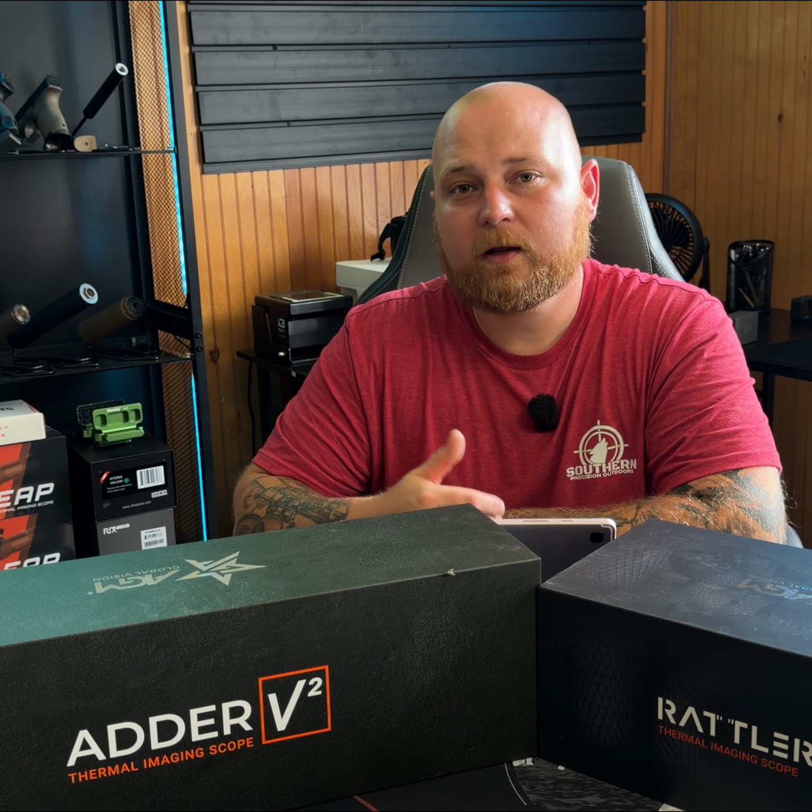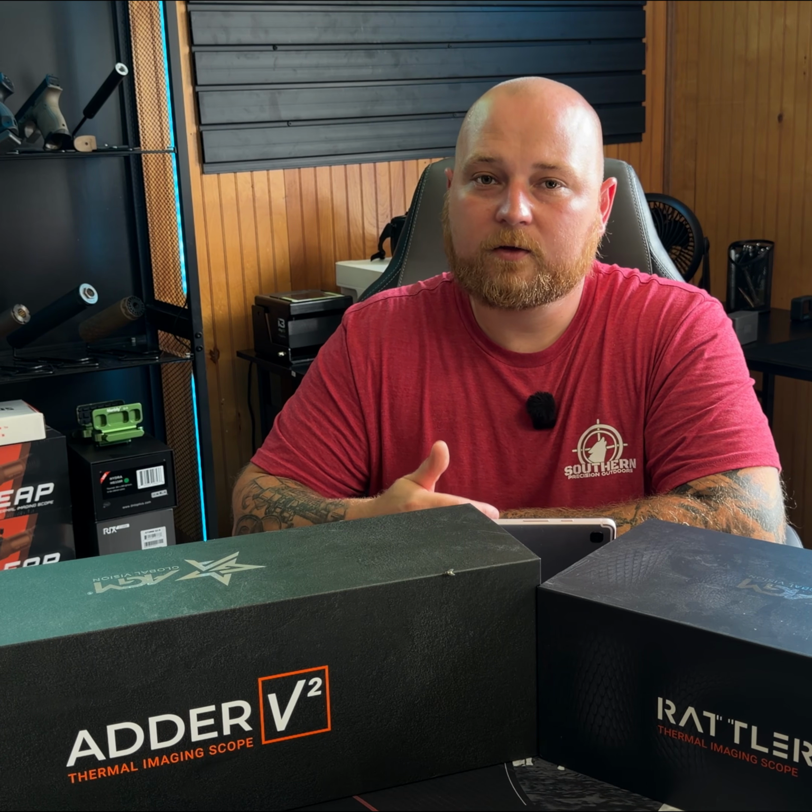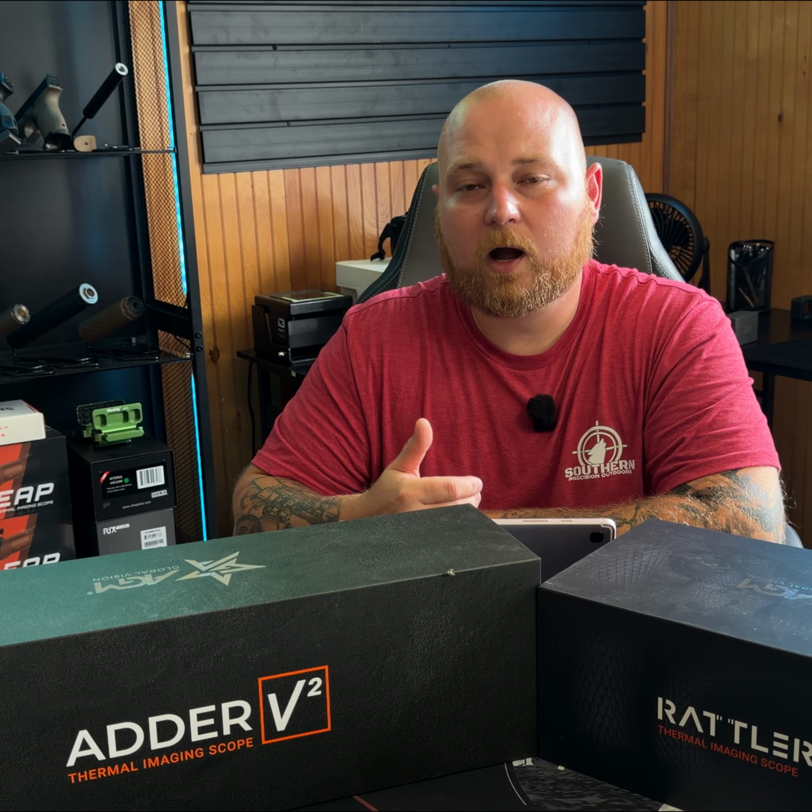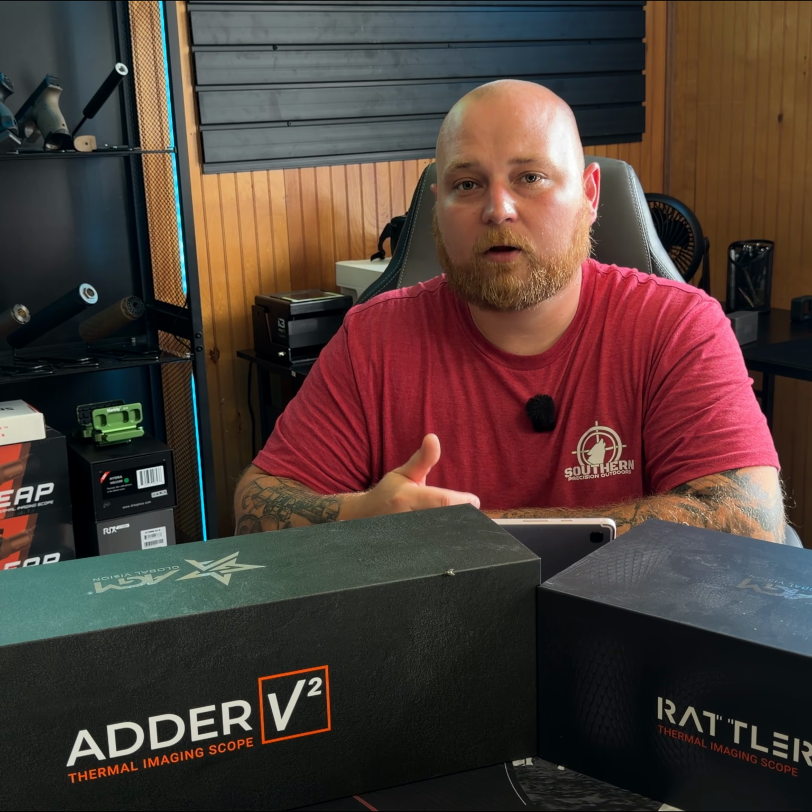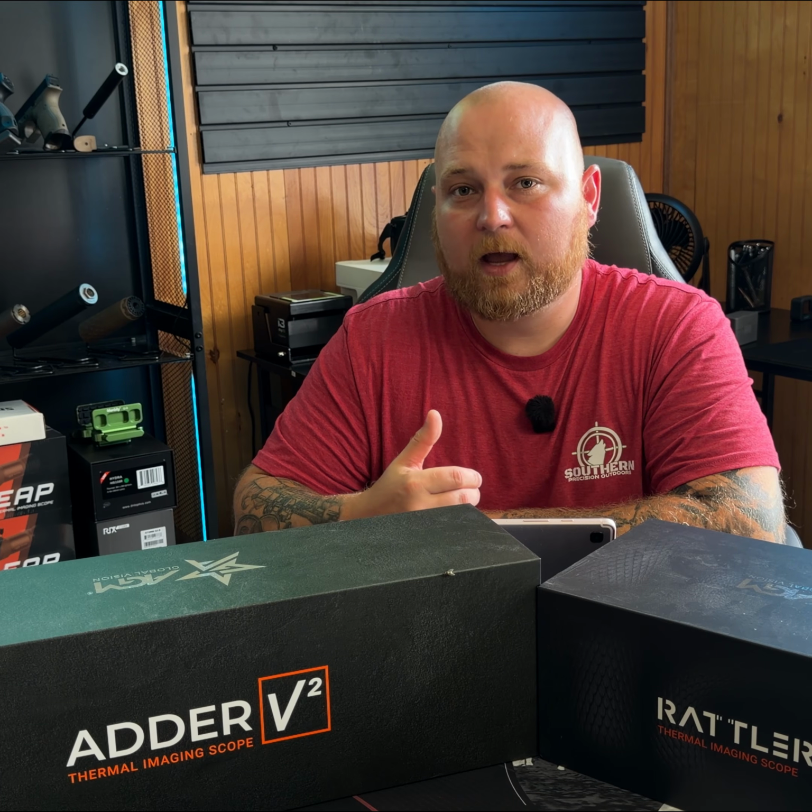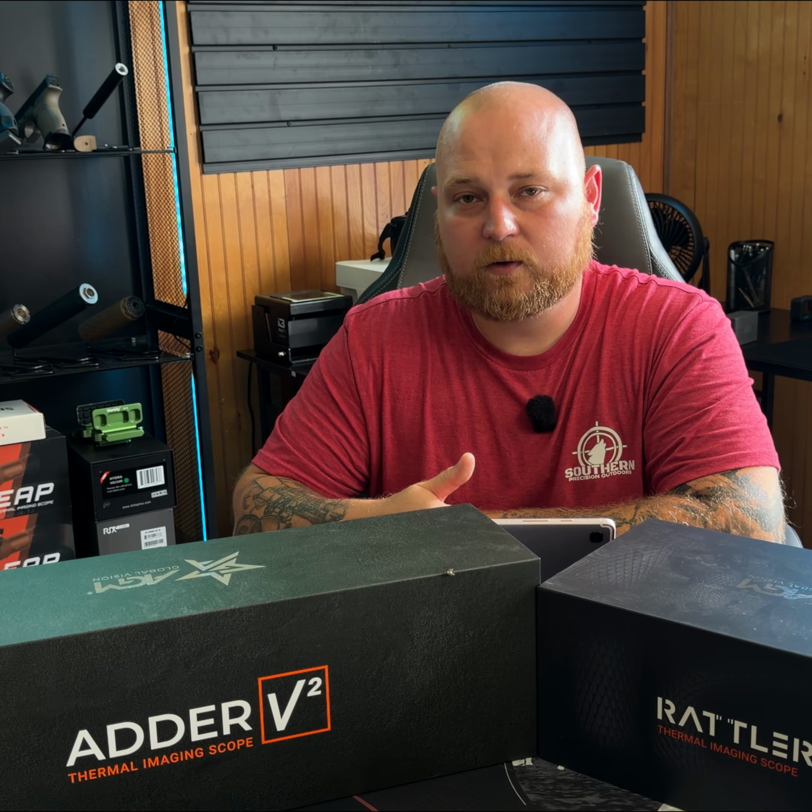Now a 640, you'll be able to identify even further, but let's be honest here. The leap from a 256 to a 384 is what I would like to call the most noticeable difference in the thermal market, in my personal opinion. Yes, the 640 has a clear image and a further detection range and identification range.